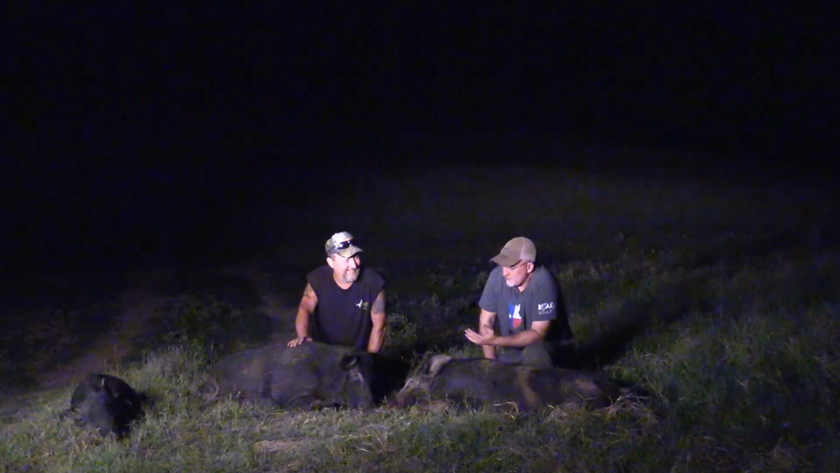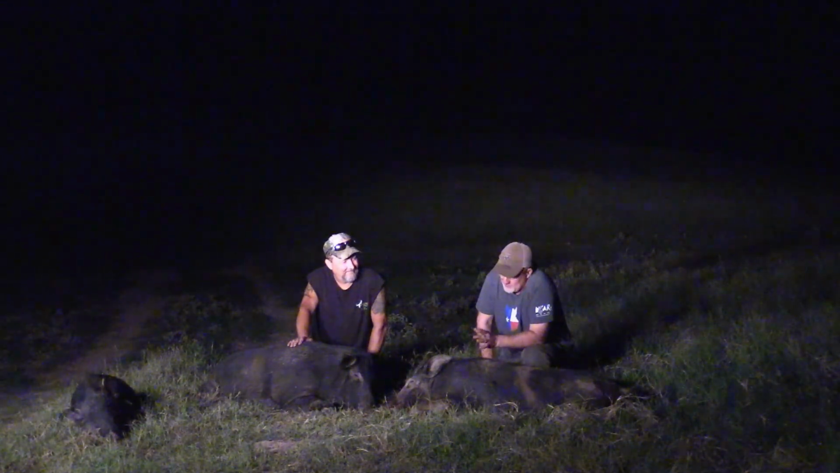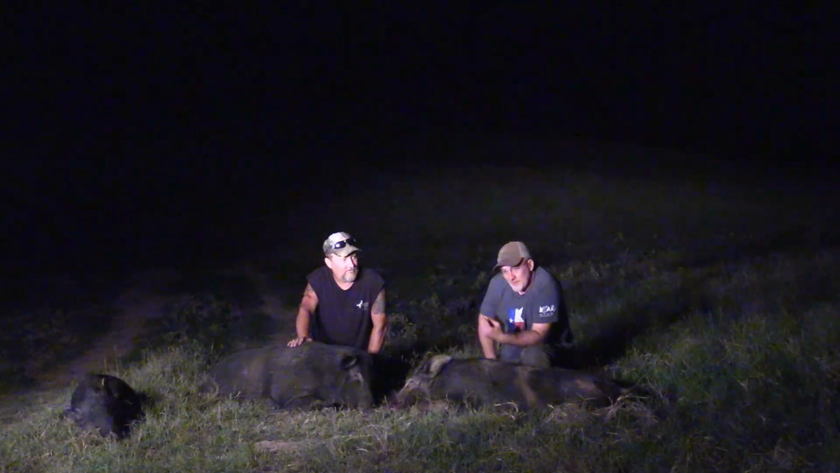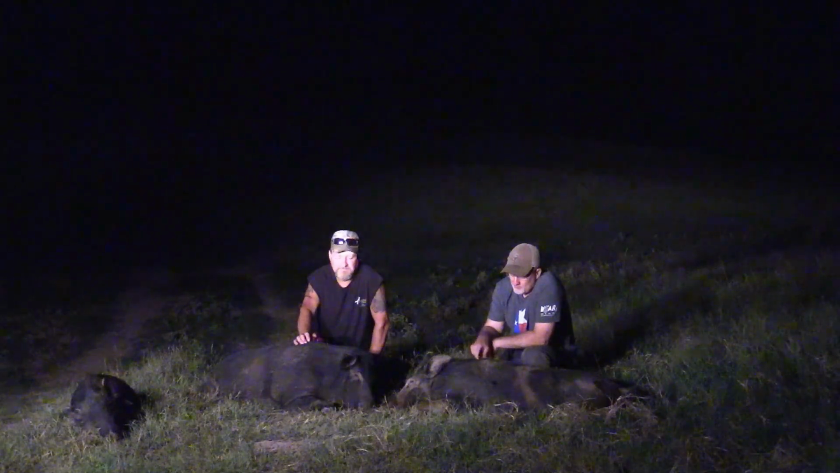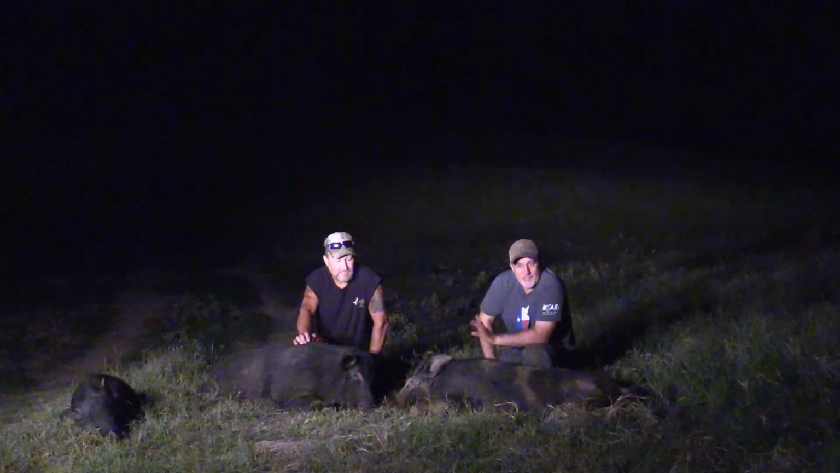Well, these pigs, you know, we had the wind right as a perfect example. We normally would have got a better wind, but we couldn't because of the woods, and the wind changed on us. Yeah. And they got us, so we'd have got a lot of those. But these right here was perfect. We had the wind in our face, man. Yeah, they didn't know what hit them.